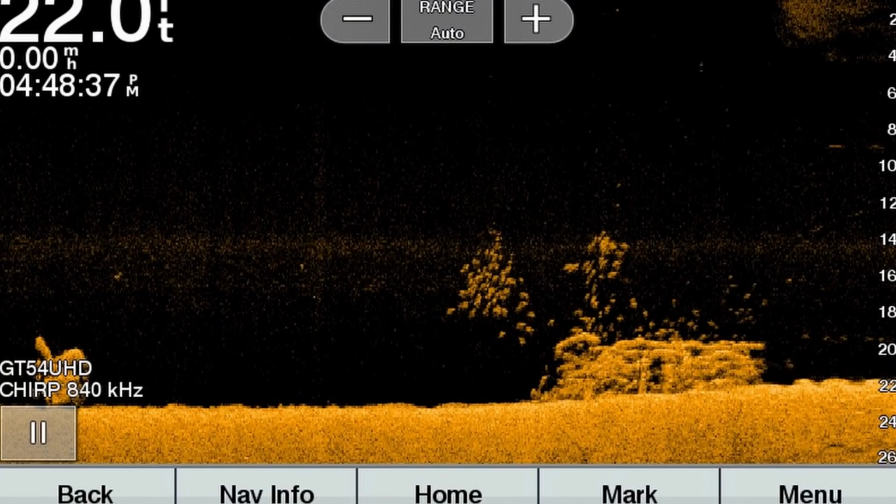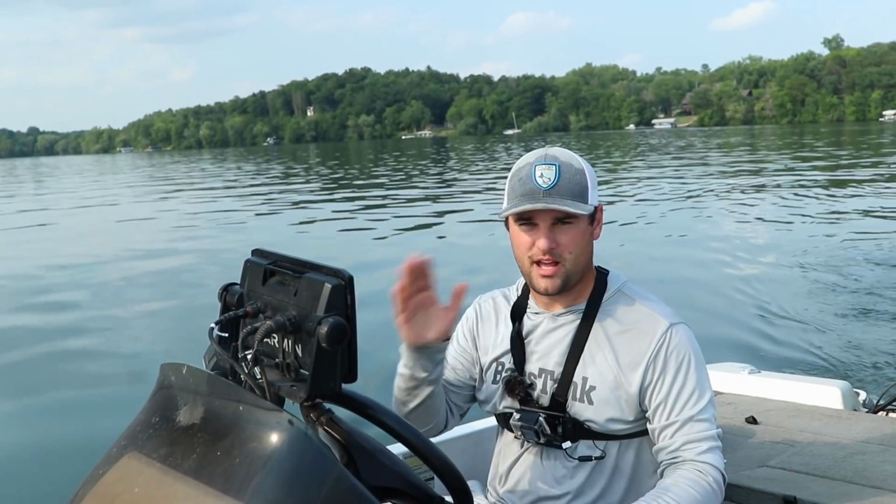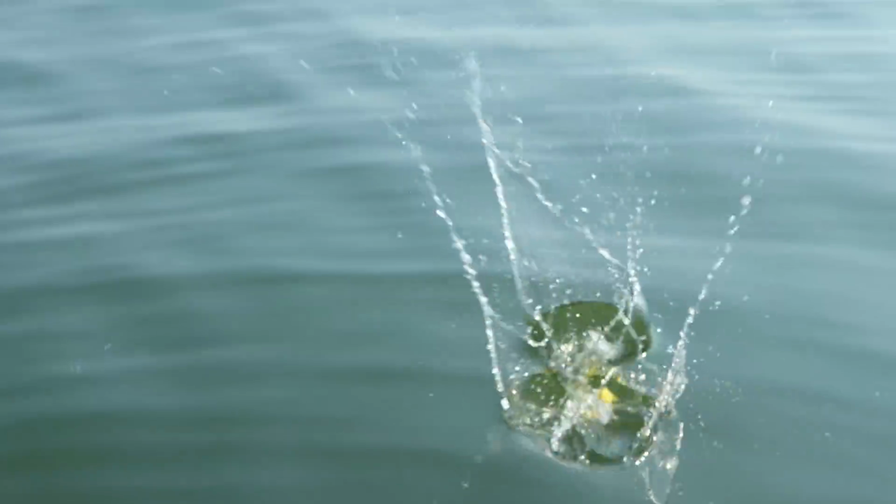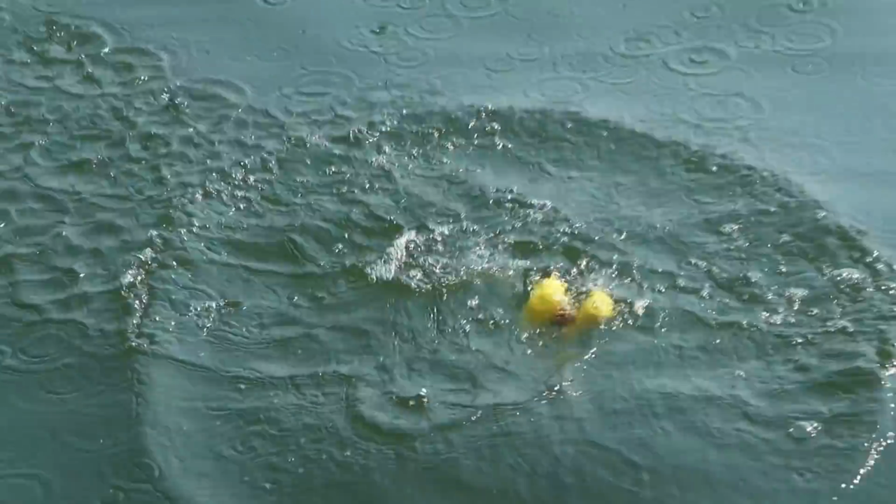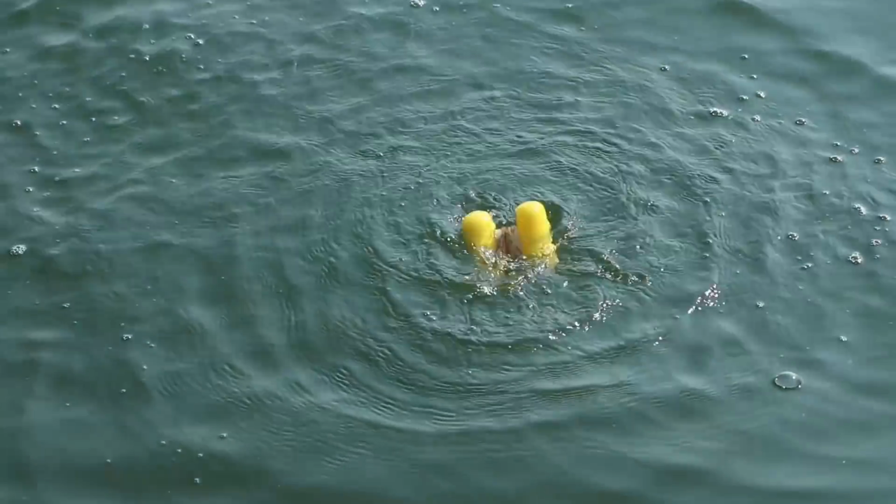Find those brush piles, those deeper weed edges. You can mark them with a down imaging and throw that waypoint down. Zoom in as far as you can on the mapping system. Try to line your boat up and go right over the top of it. Throw that buoy marker out. You need those buoy markers, especially if you don't have side imaging or anything like that. Those buoy markers definitely help a lot.